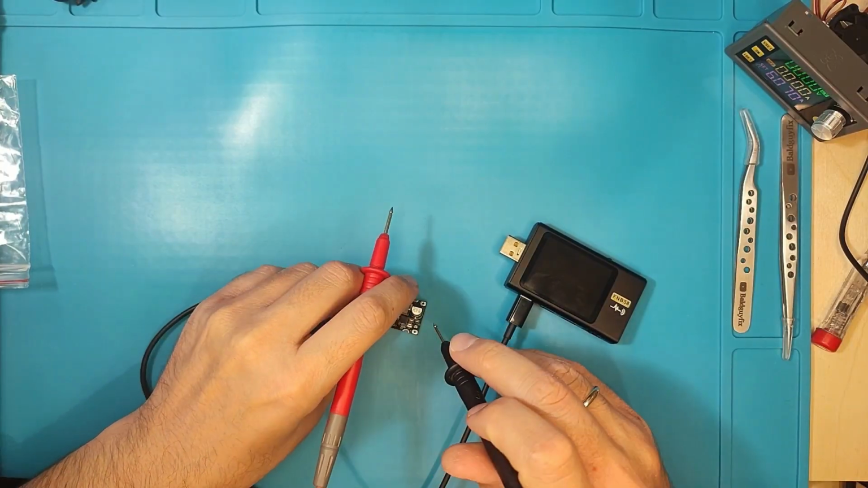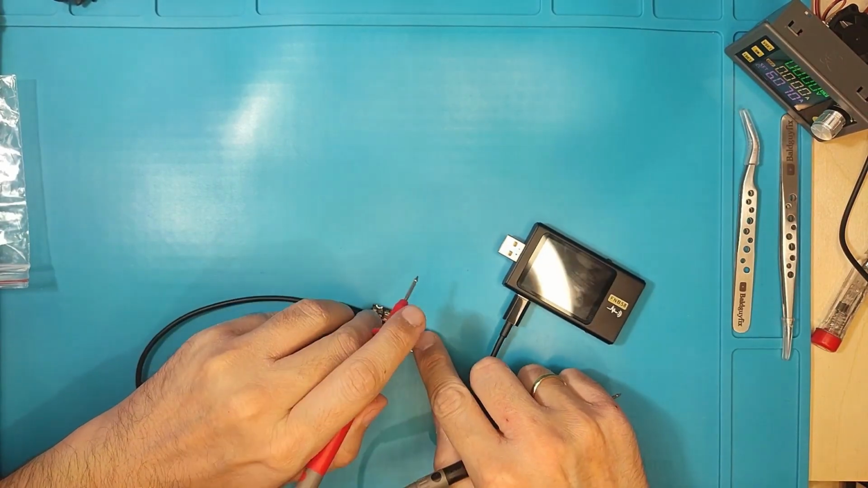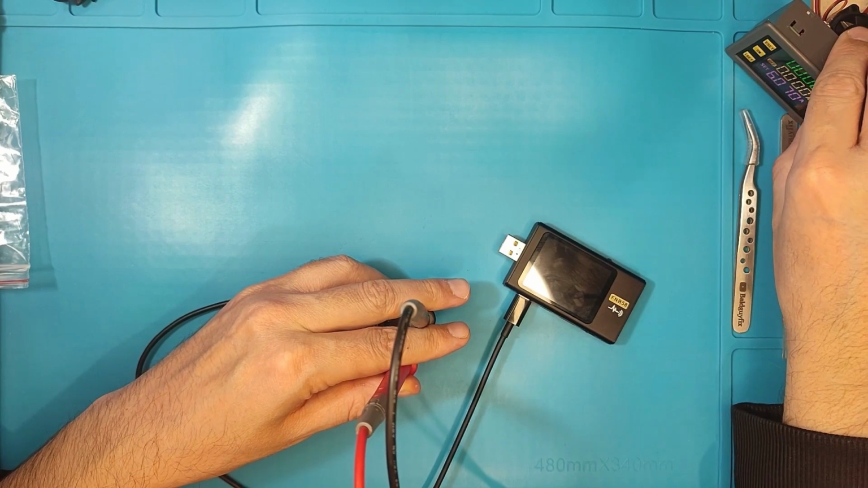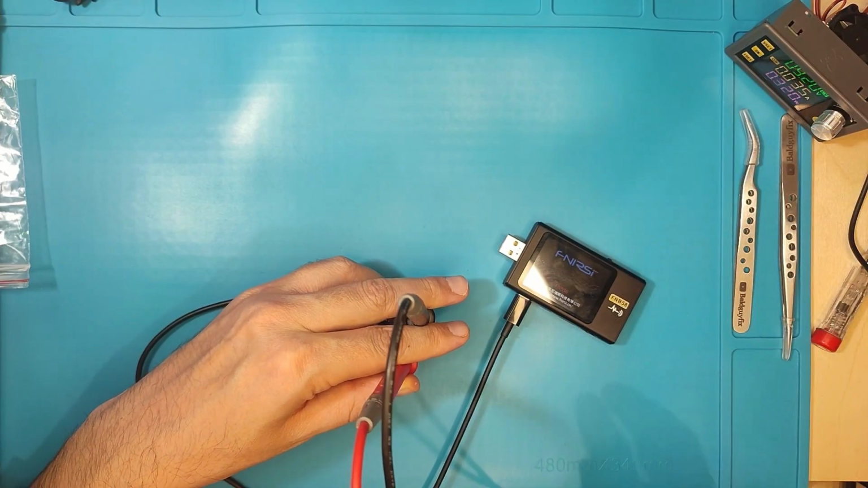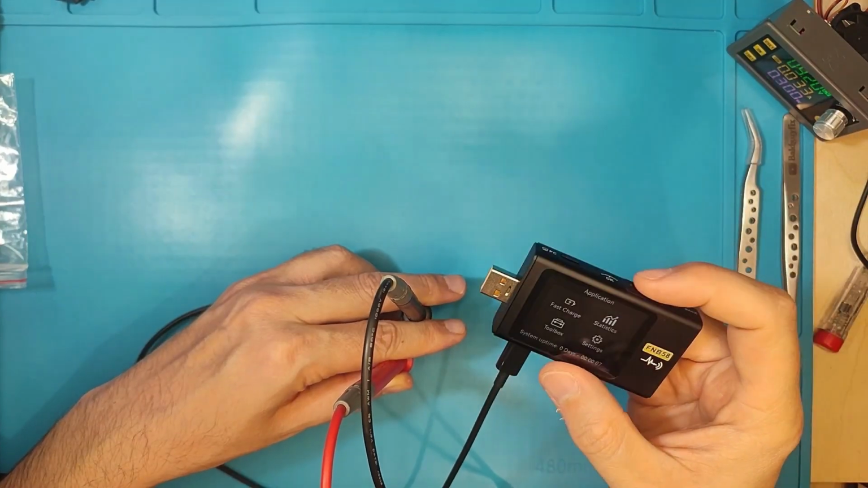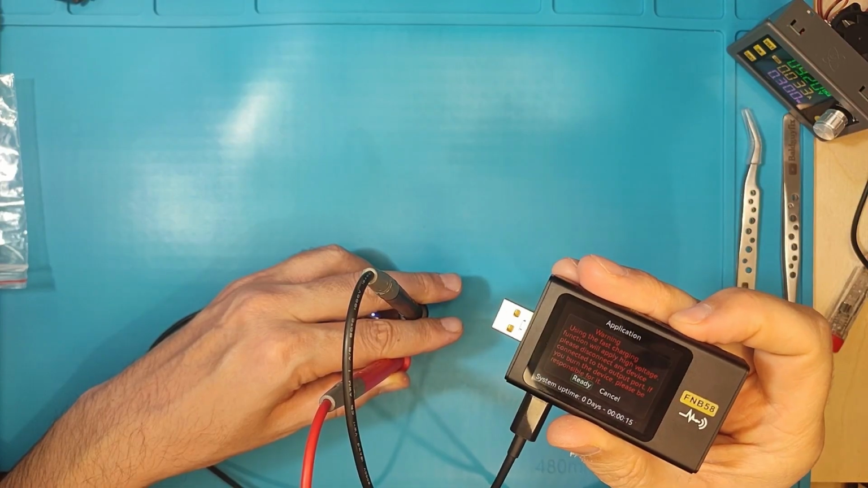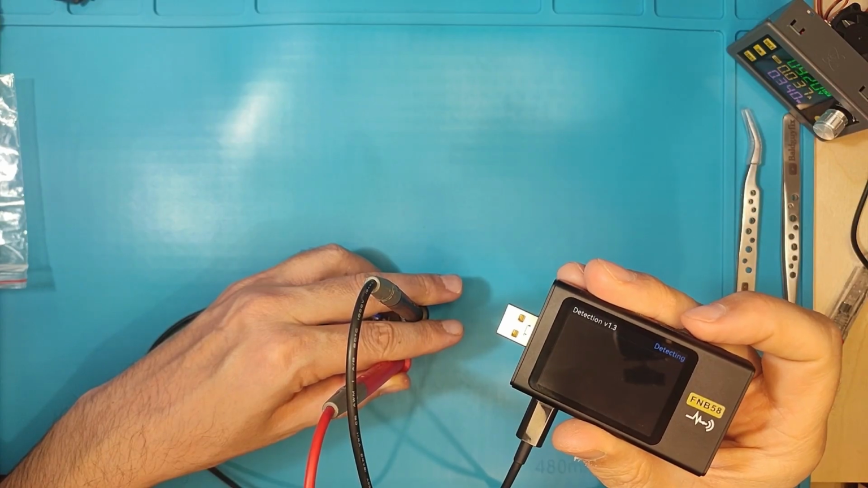Okay, where is plus? The plus is here, and here is minus. Let's turn this on. We are at 9 volts, so we are on. And let's go and see the protocols this device is supporting. Now keep in mind we are supplying this with 9 volts, okay?